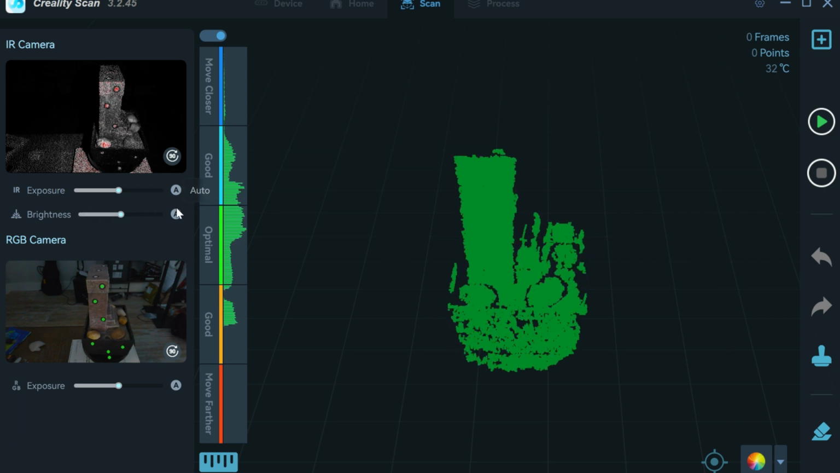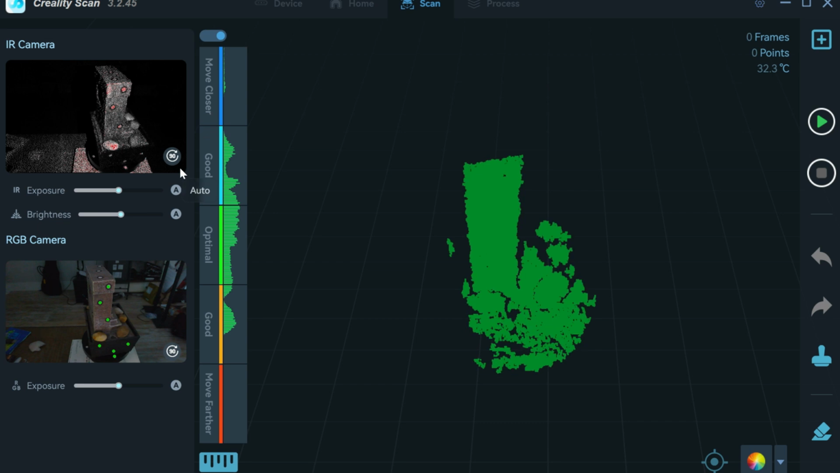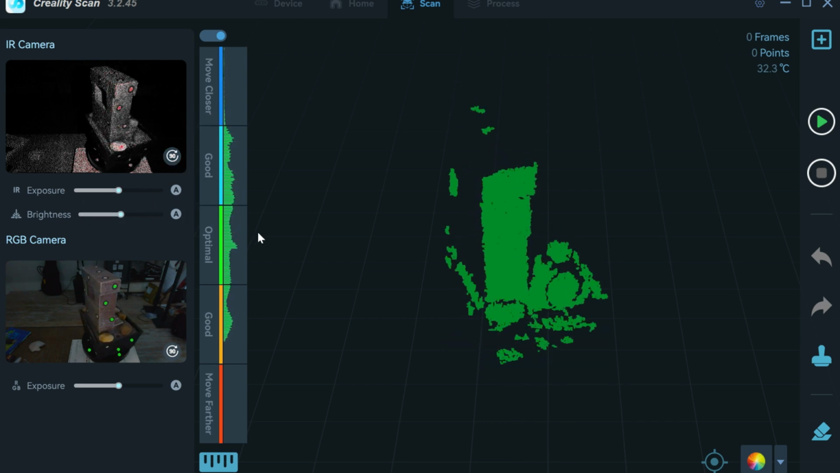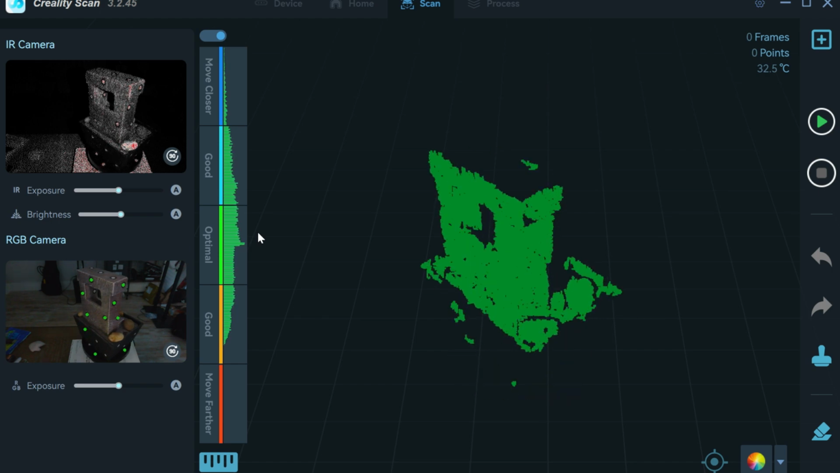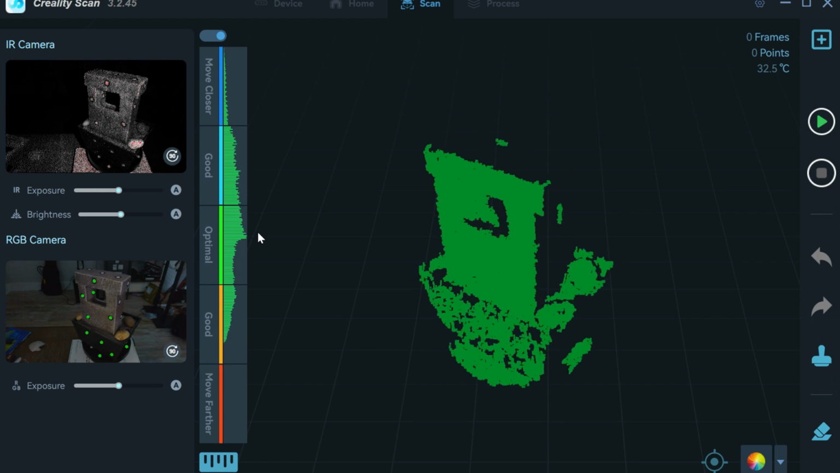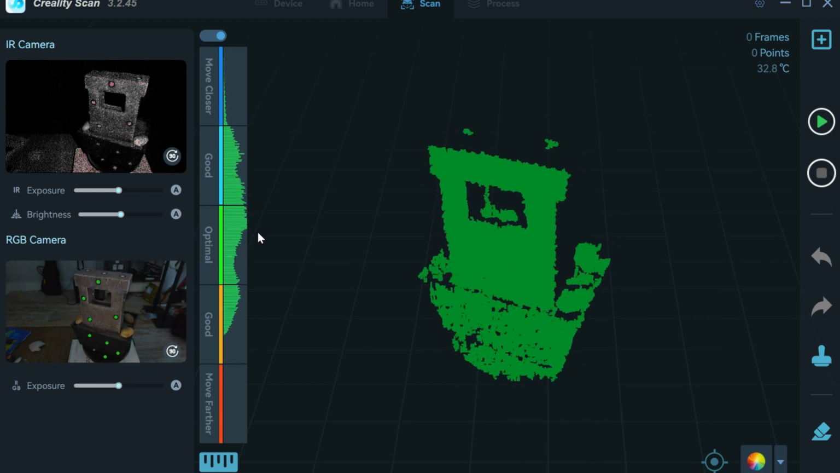You can adjust exposure manually or auto. I have them all set to auto. But if you have any type of issues, you can switch it to manual and adjust the exposure accordingly. My recommendation is if you are using smaller items that you're trying to scan, use the markers. If you have any type of issues at all, just switch over to the markers. It makes things much easier. So let's go ahead and add some markers to here.